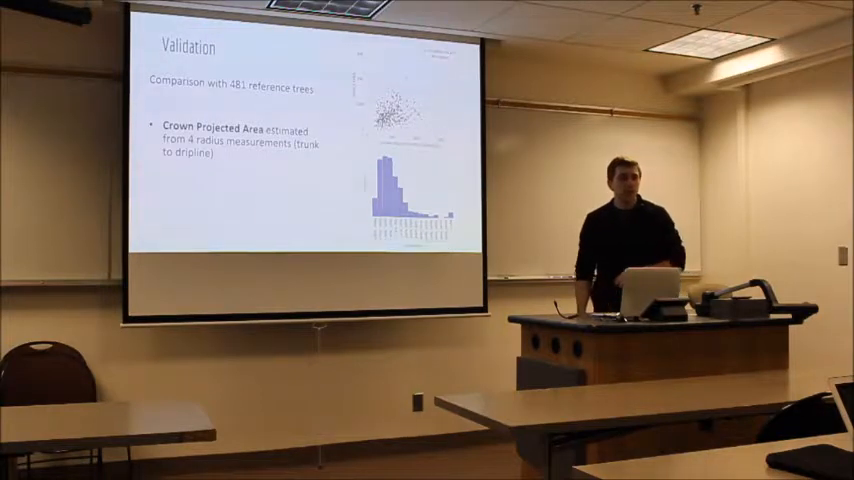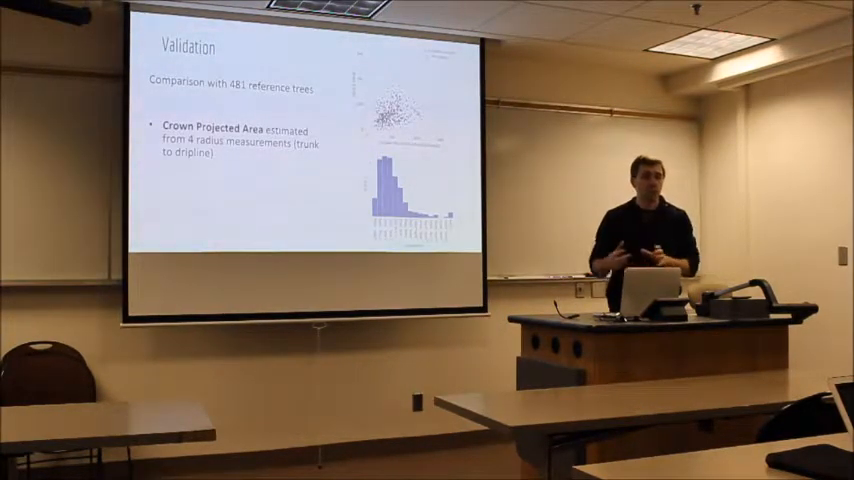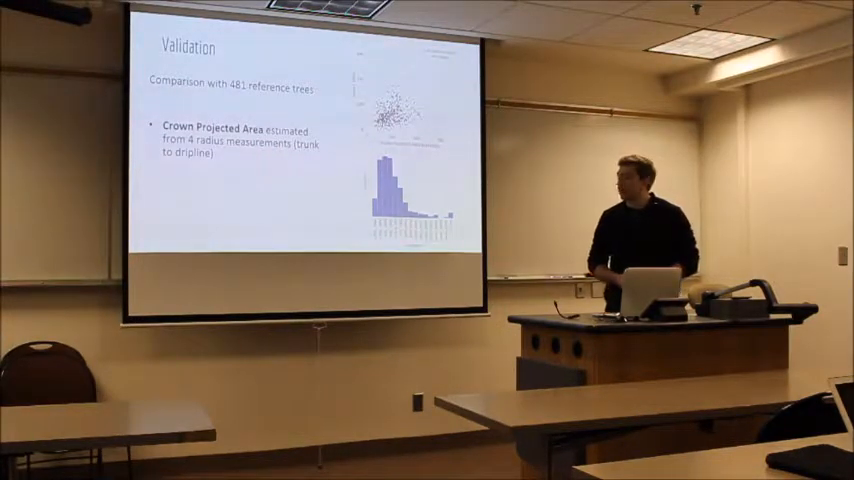Some of the reasons for that are that you're comparing LiDAR raster data with a projected ellipse for the crown. So just somewhat different ways to estimate the crown area. And there was some issue with the timing between the reference measurements. They were collected in around 2015, while the LiDAR was collected in 2011.